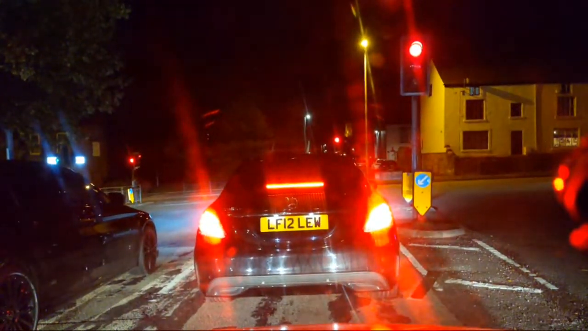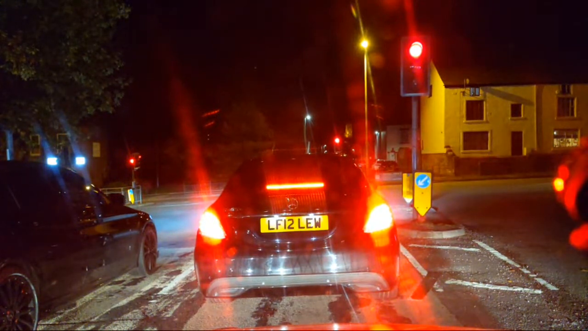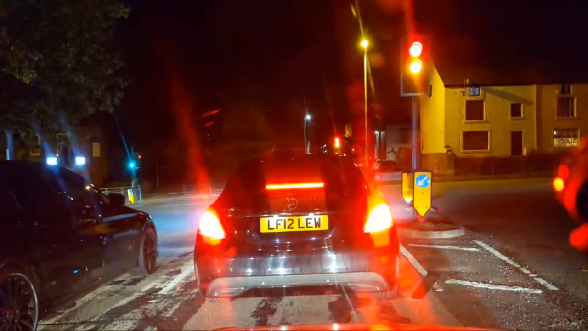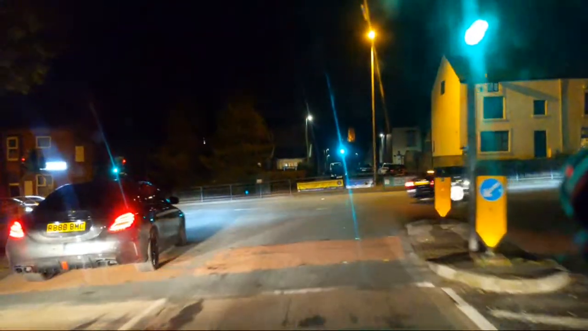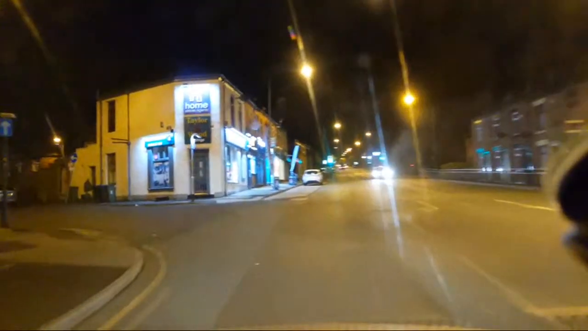So we've now got Lou in front of us. Which reminds me, I need the loo. No, I don't really. It was just a lewd joke. Oh, he's off, isn't he? Bloody hell, he's not hanging around. Jeepers, he's gone. Oh, this is tight.